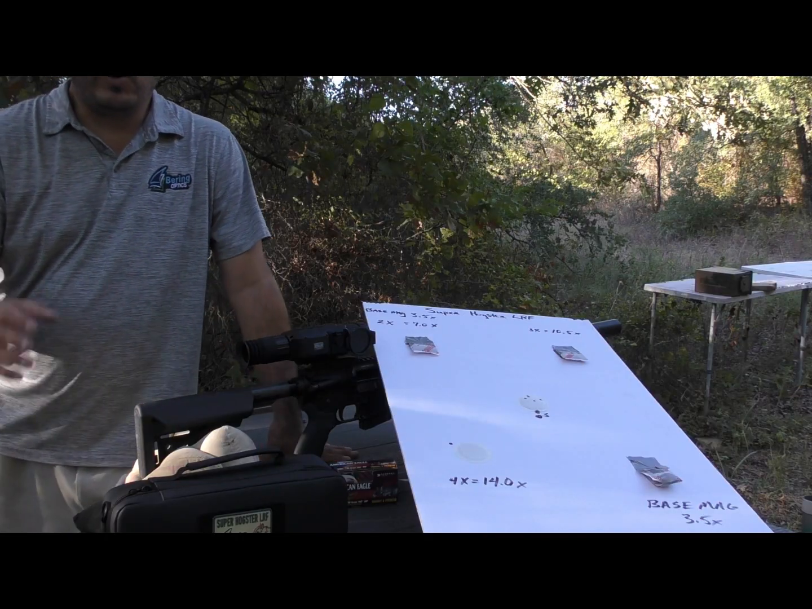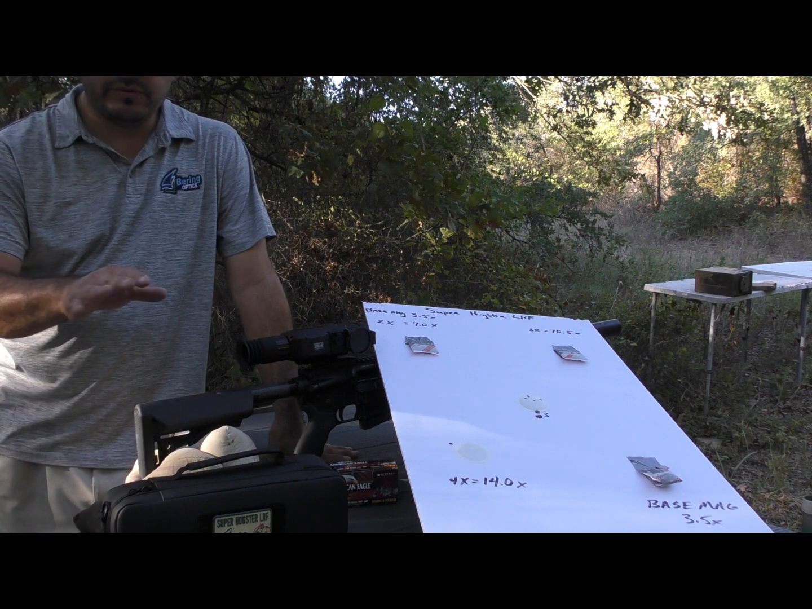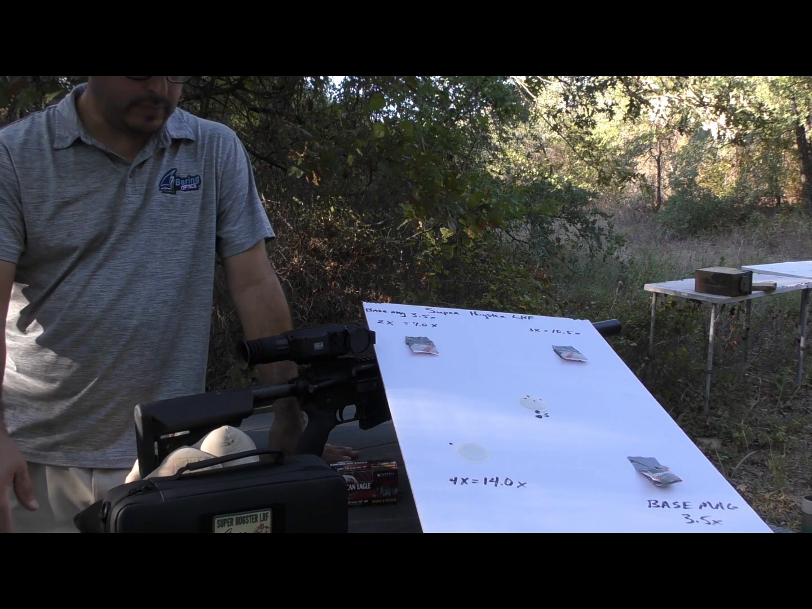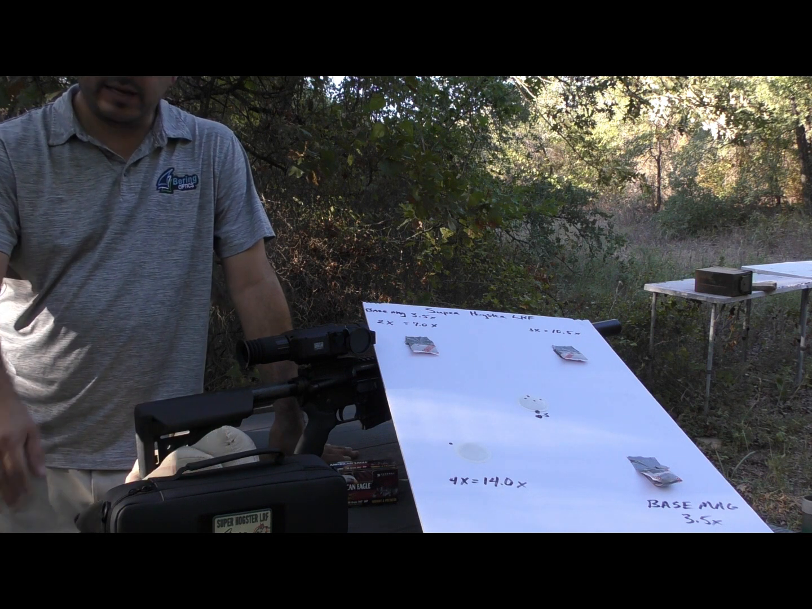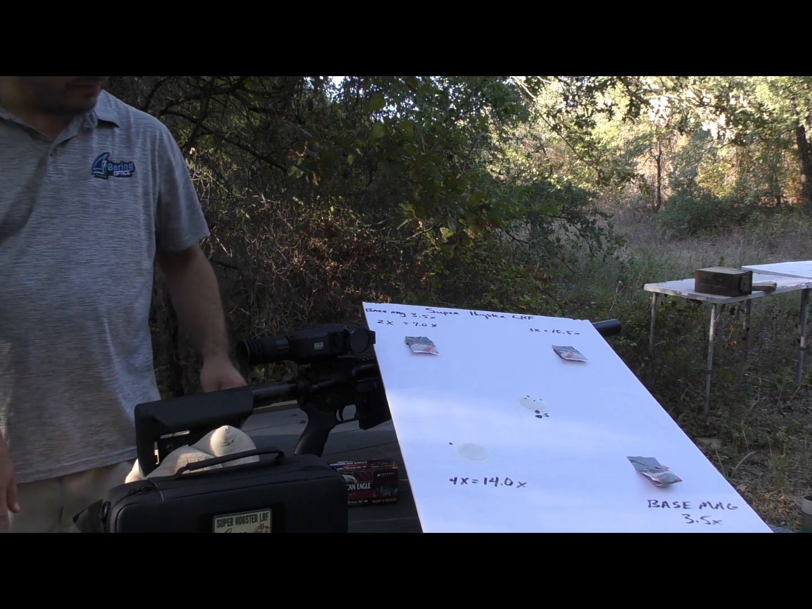All right, well, thanks for watching today. I hope this was informative. The scope performed flawlessly. No glitches, no hang-ups, handles recoil just fine, and is rated for high recoil. I had the nickel cadmium batteries in here, and they lasted throughout the entire range trip. Focus was good and precise and sharp.